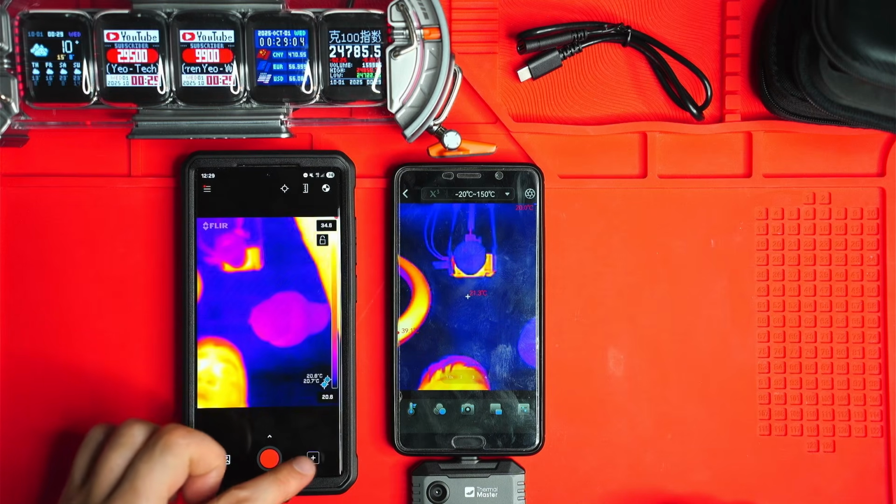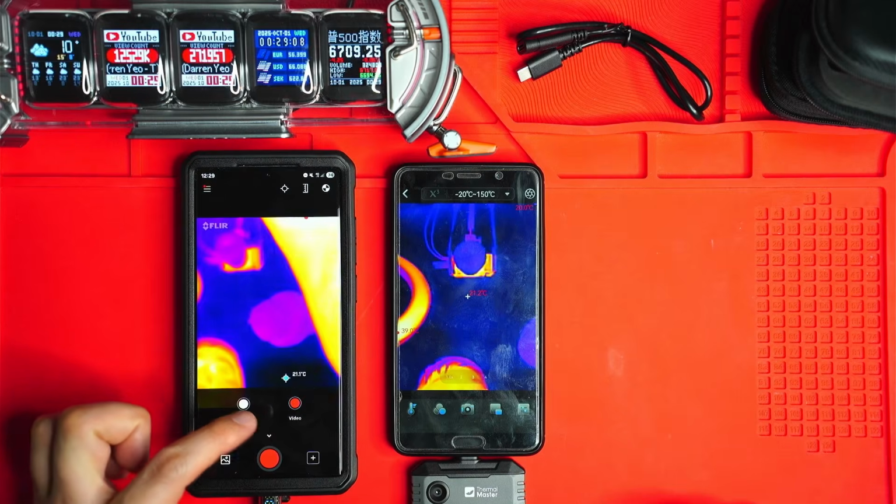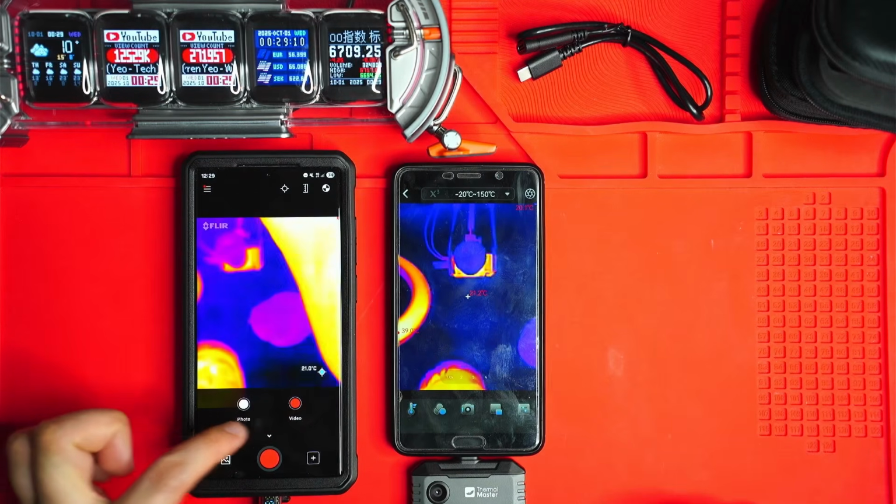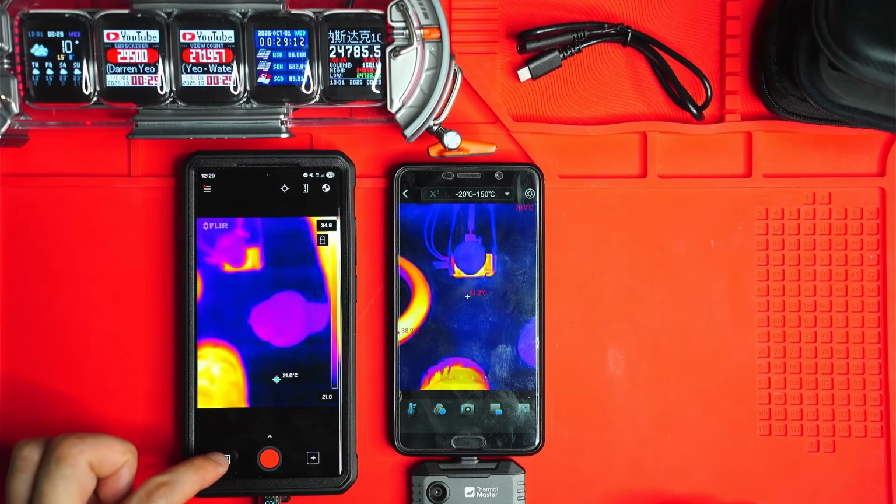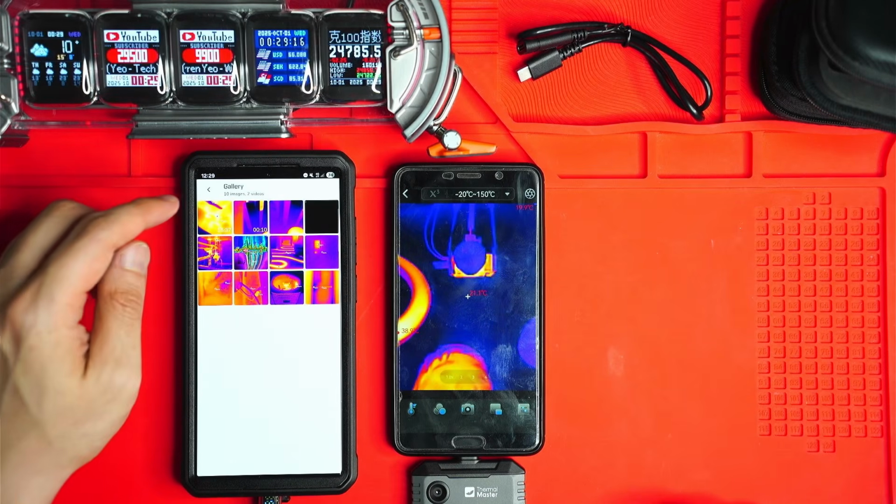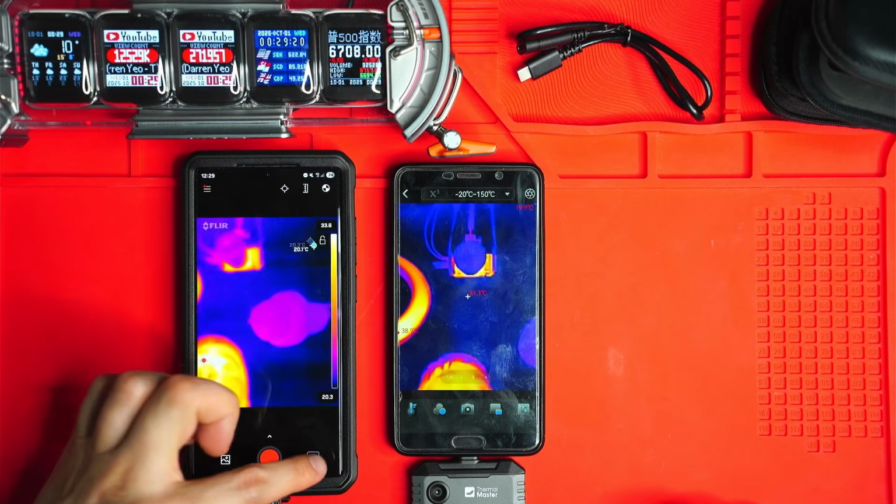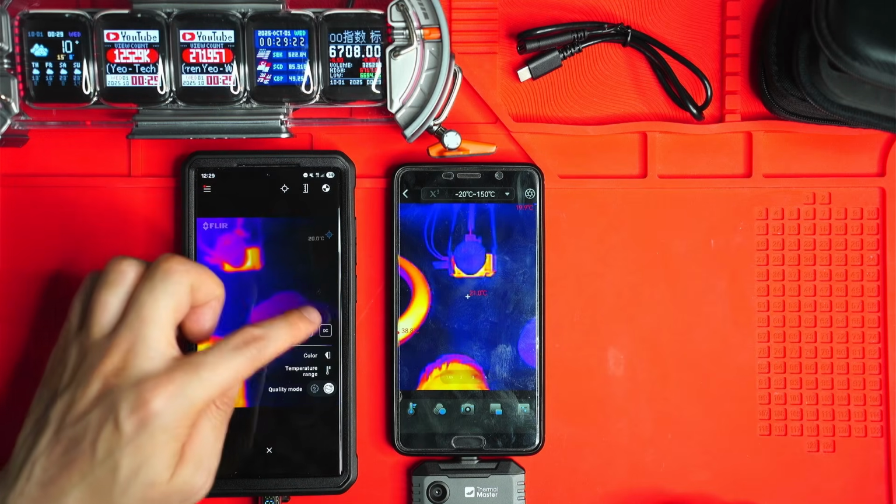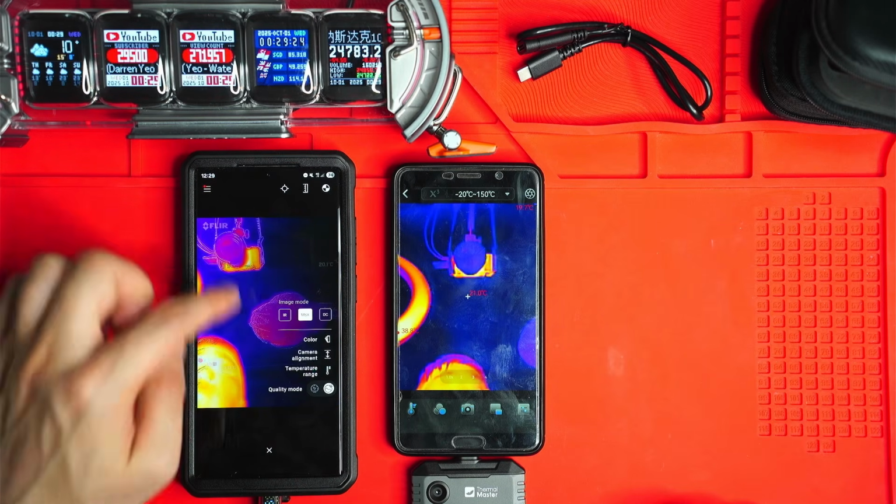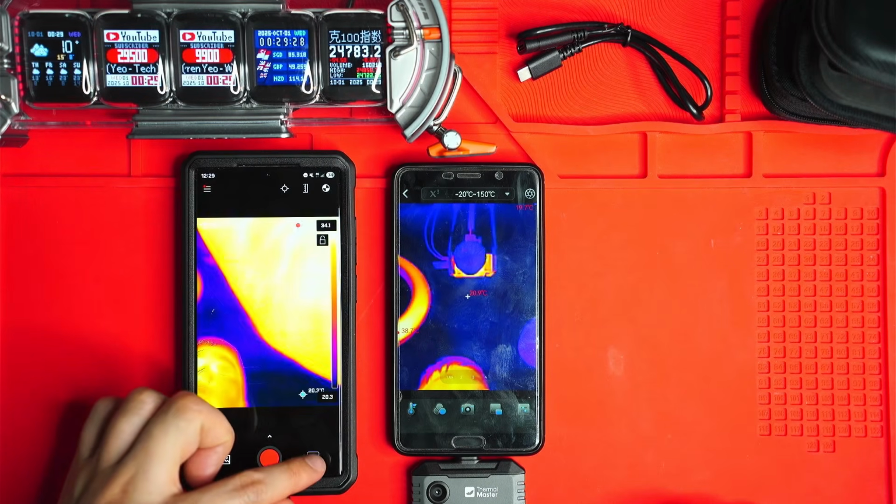And let's have a look what else. You do have the ability to take an image as well, a photograph, and video. So just through this button here, you can view through the gallery previous photos and videos that you've taken. And yeah, that is pretty much it. Unfortunately, there's no zoom feature in here. It would have been nice to have some kind of digital zoom.